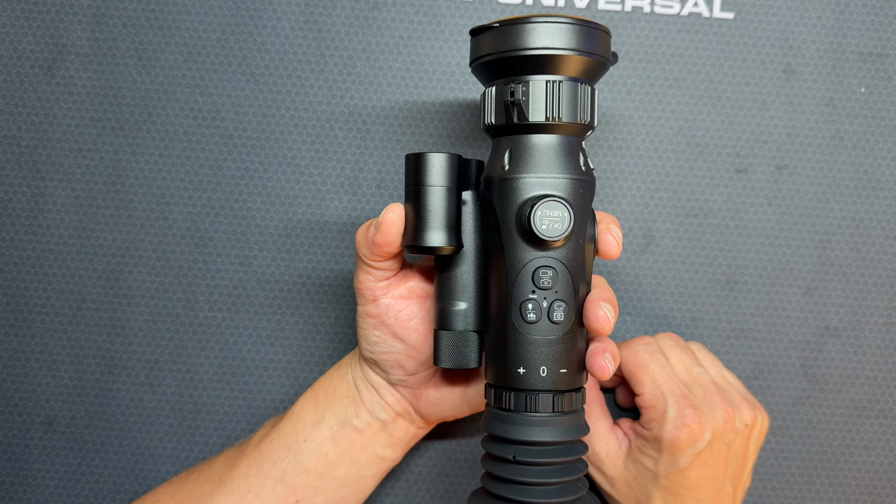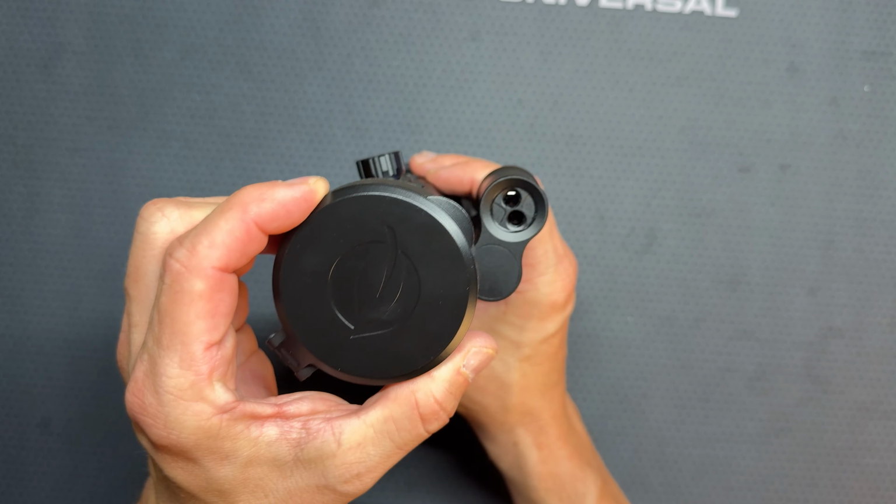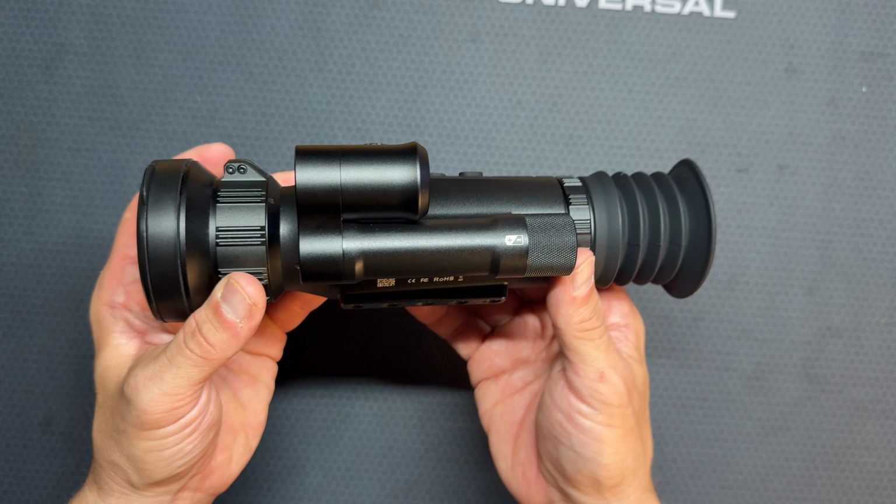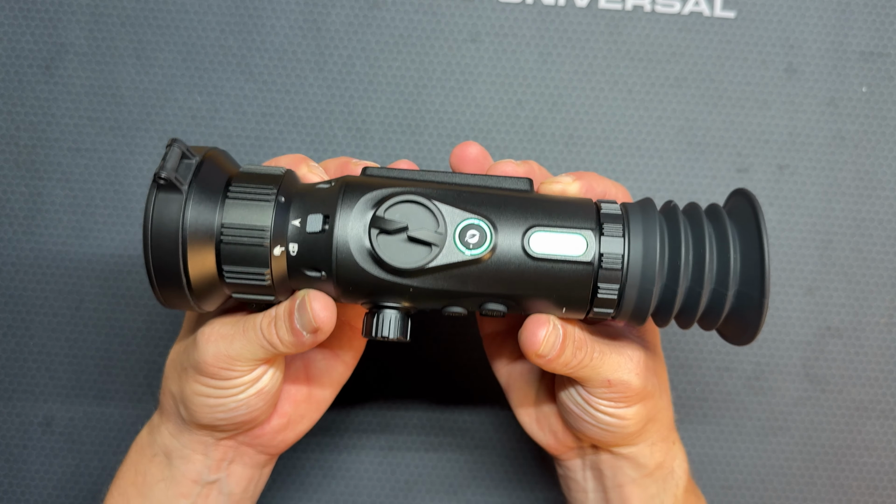Also in here, it has the picture-in-picture mode, where you can actually put a little box at the top that is a zoomed-in image of what you're looking at to be able to kind of identify and get a little zoomed-in range. I typically don't use it.